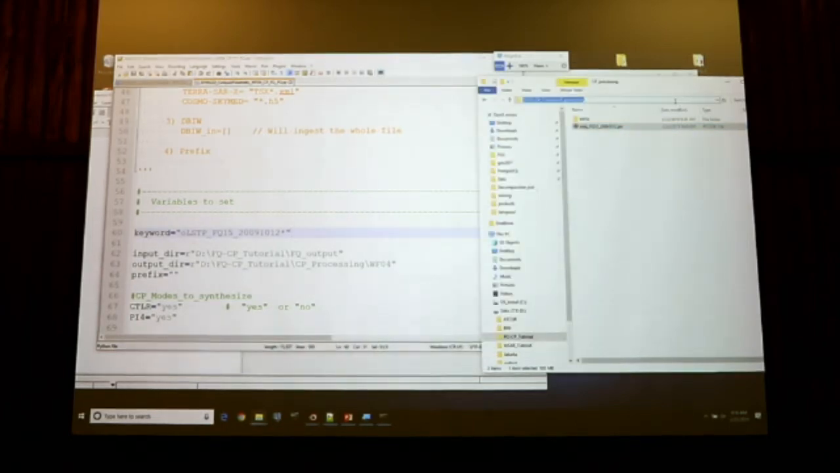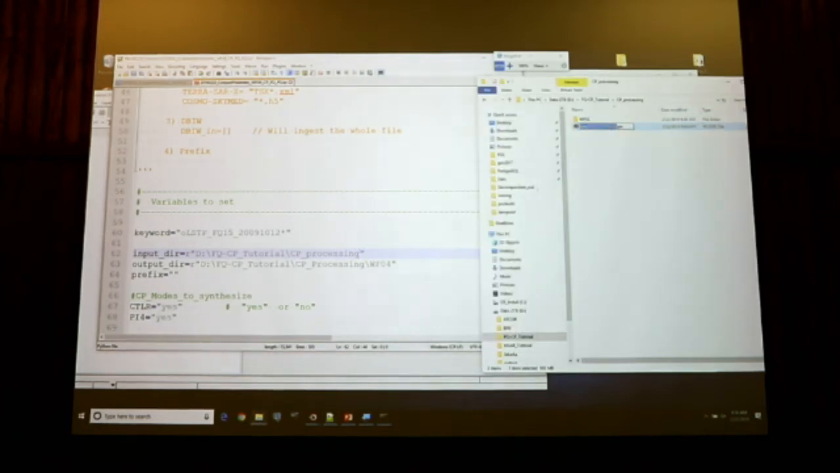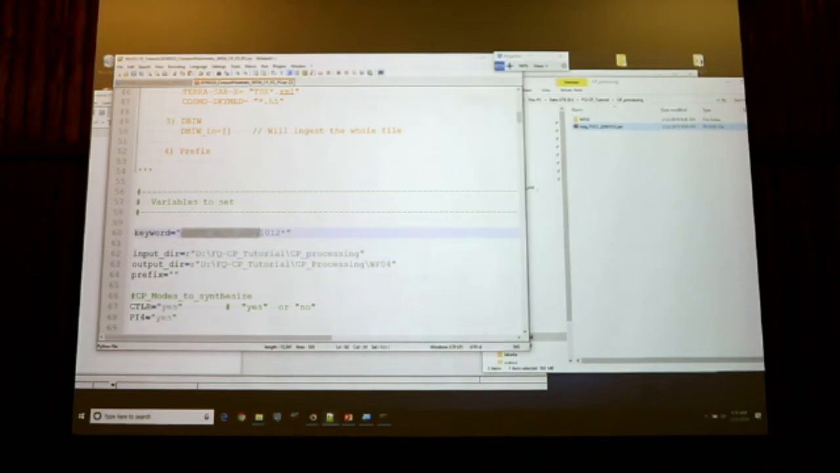So I will update my path. The input directory is my CP processing folder, and I will specify here just a keyword. I will just be looking for this file in particular.